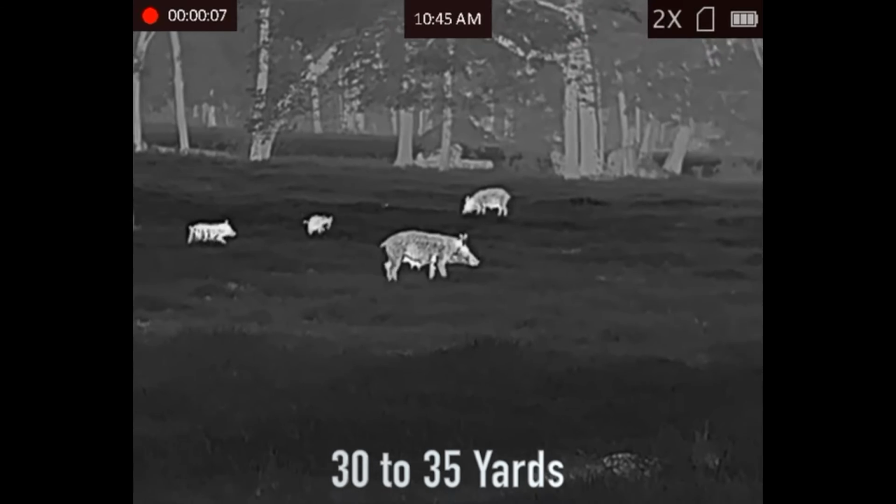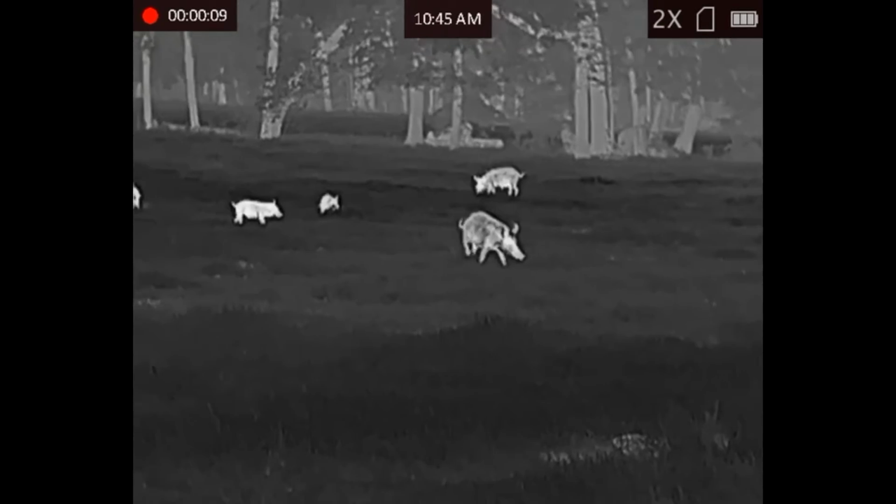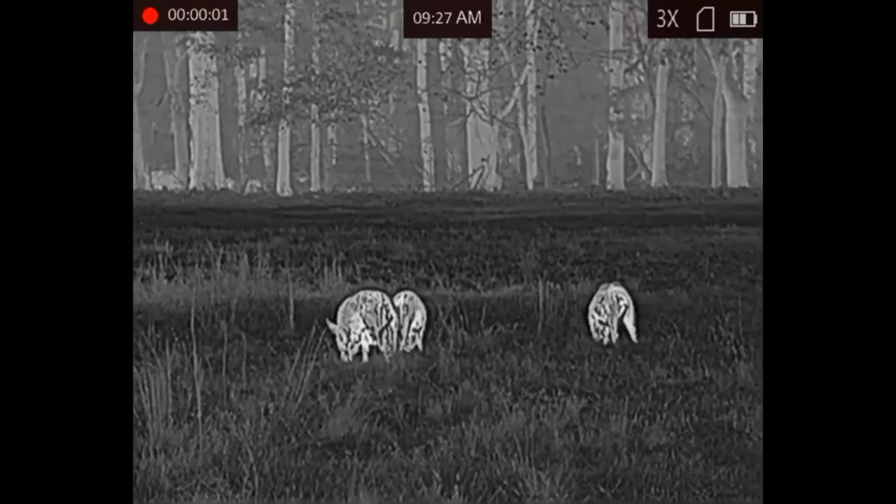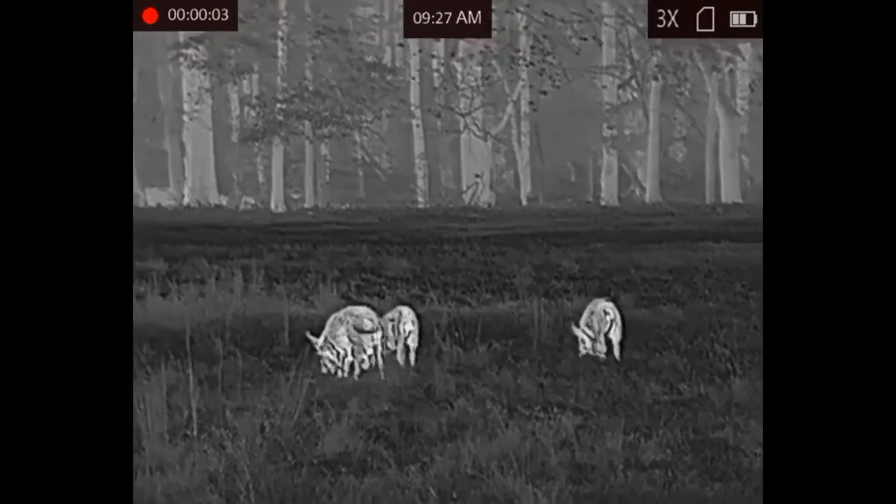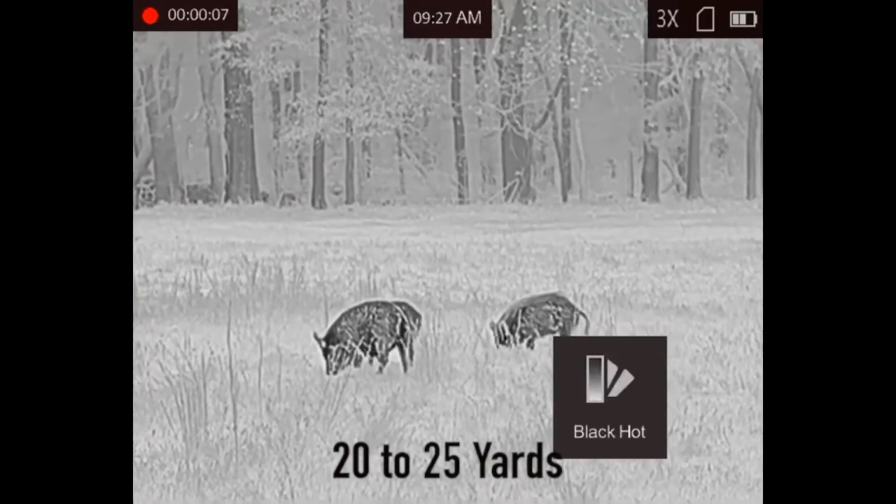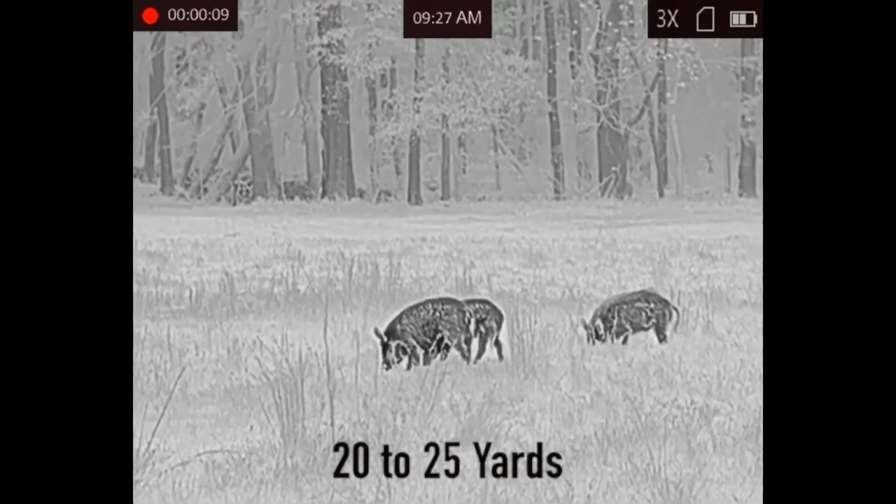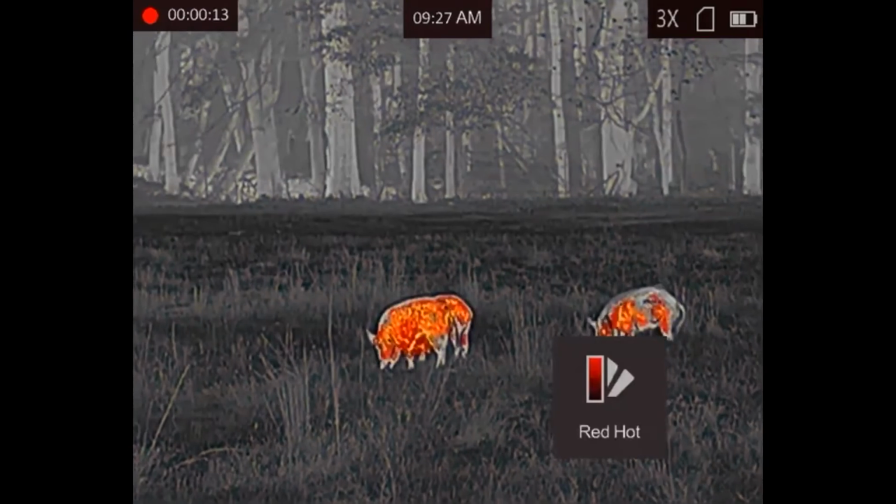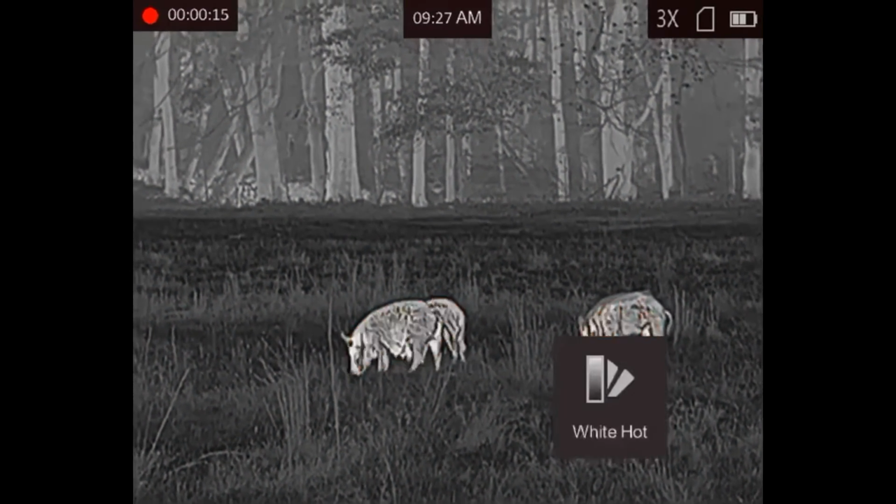The field of view on the TM25-384 is 55 feet at 100 yards, and the TM35-384 is 39 feet at 100 yards. Also, the detection range on the TM25 is right at 1,400 yards. The detection range on the TM35 is going to be close to 2,000 yards.